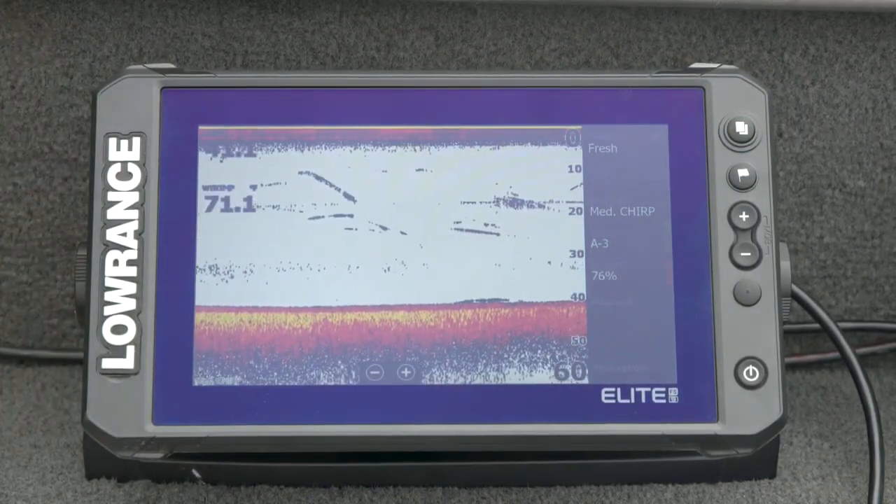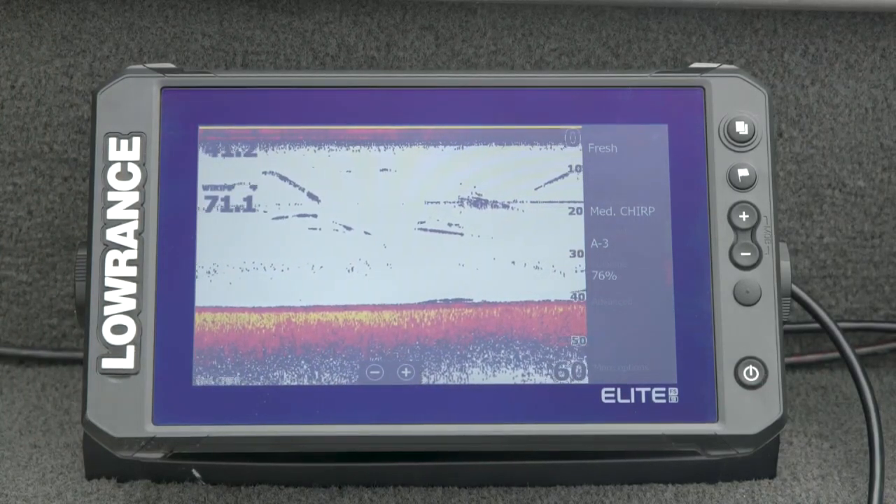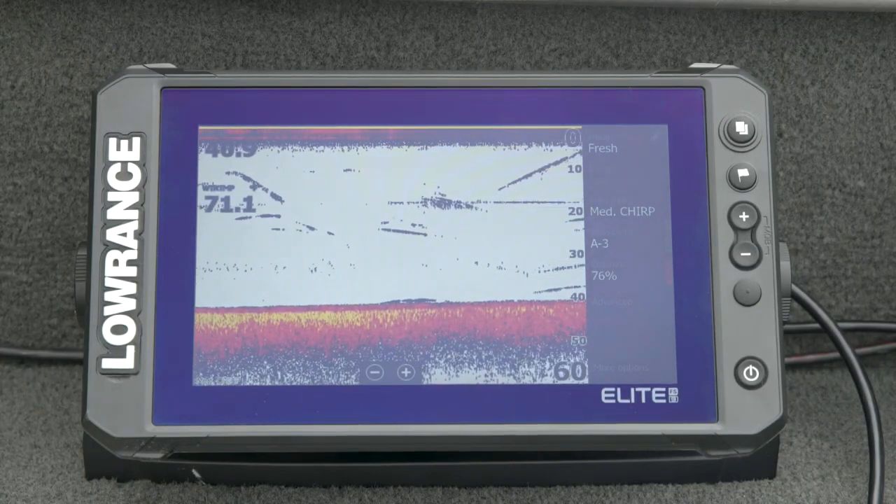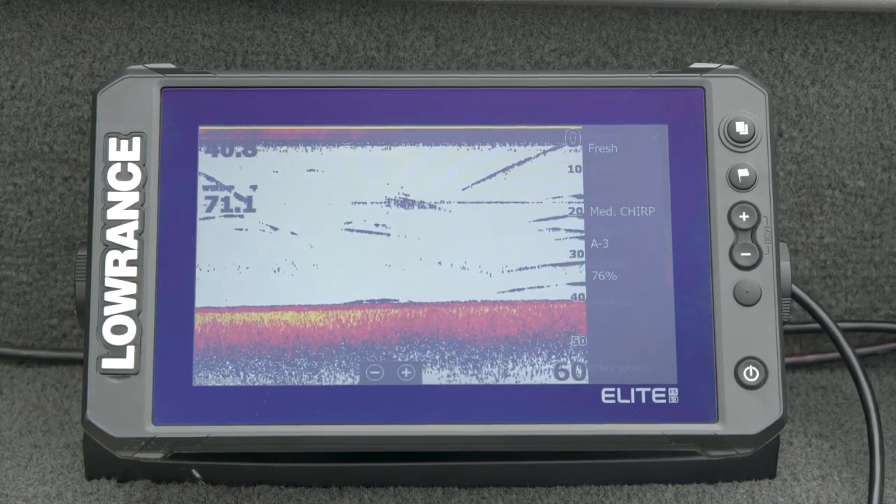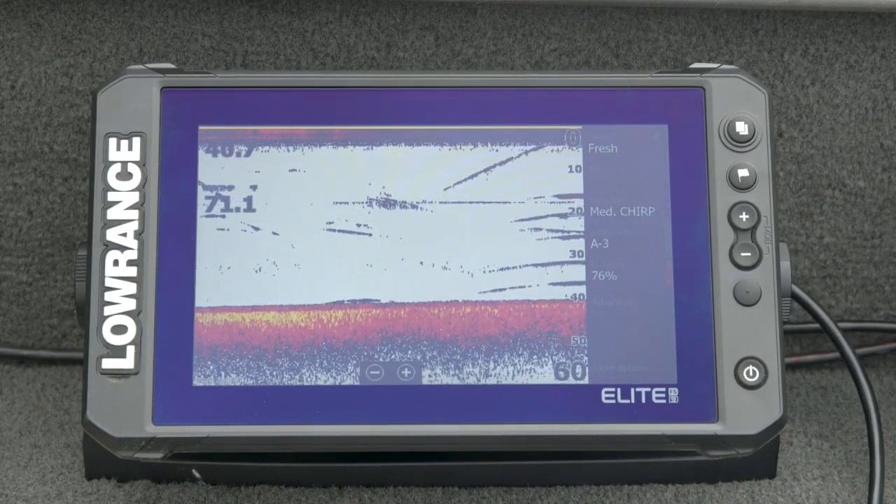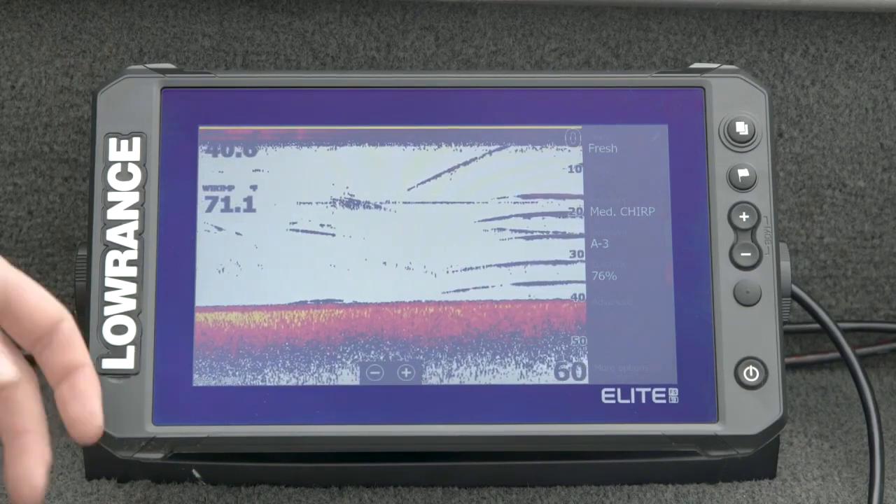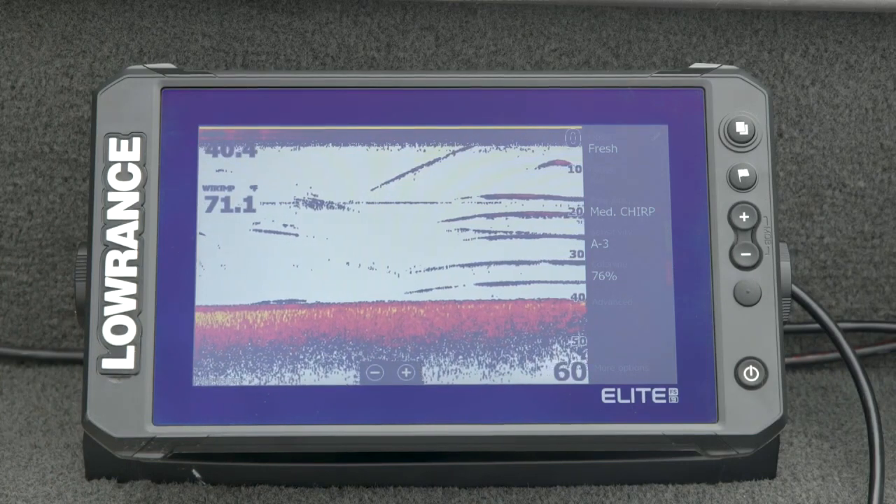All right, so again, just to make sure you guys are understanding the difference in the sonar technologies between Elite FS and HDS Live. Jeremiah mentioned the output power. They're actually the same max 1 kW output power, but HDS Live can drive that 1 kW a little bit harder, a little bit longer. It can sustain that for a longer period than Elite FS can. So you'll get the same output power, but you're going to get a little bit more performance out of HDS Live.